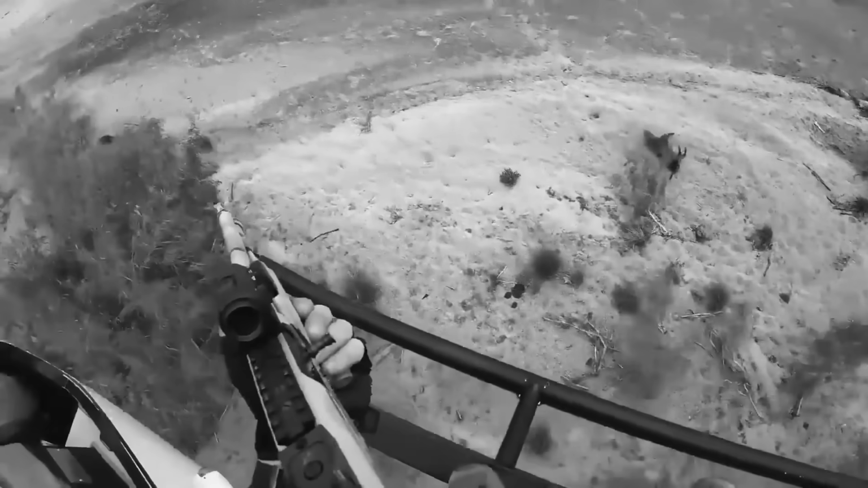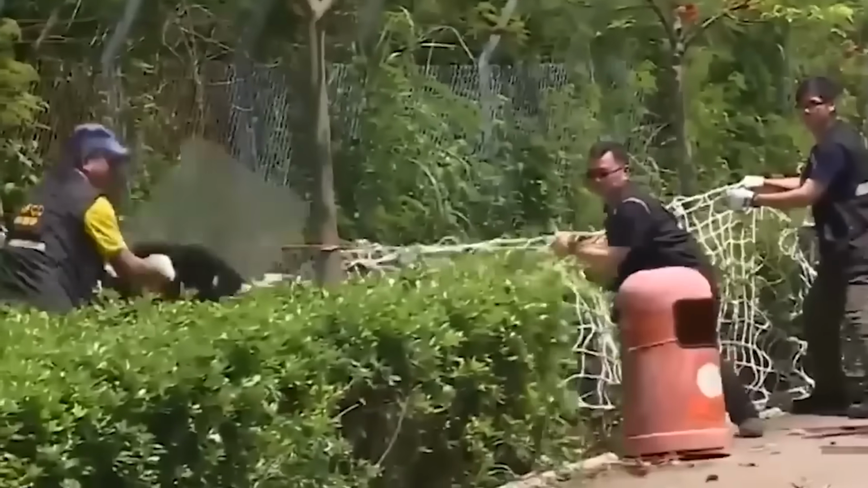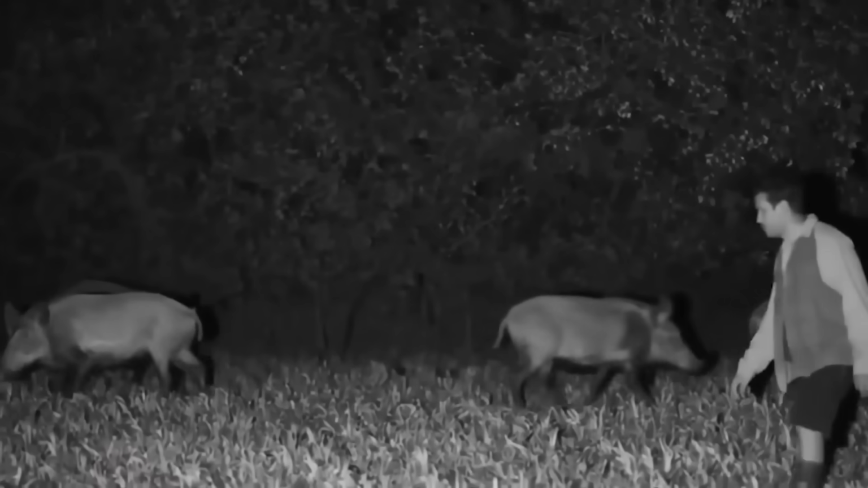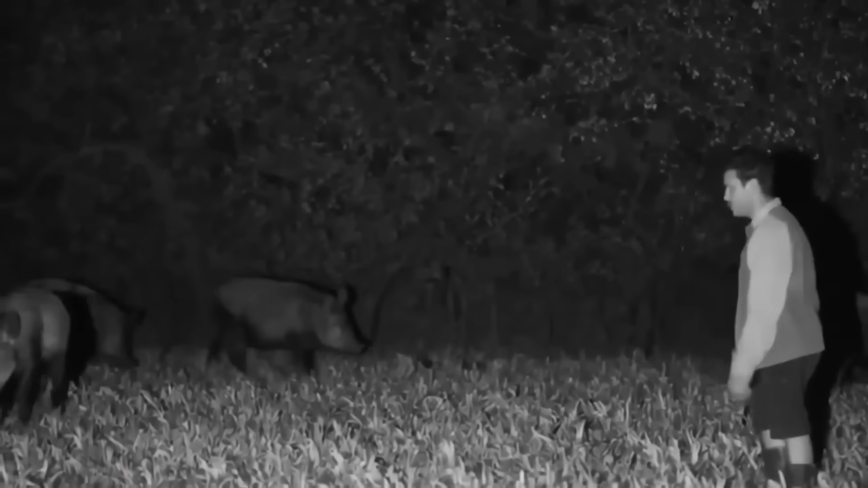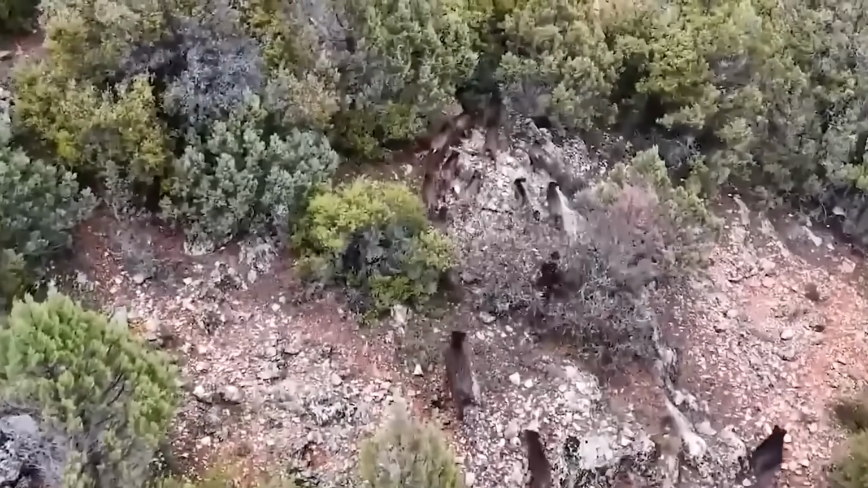That's the flaw. Every method was temporary. The removals were real, but the population curve never bent because the biology of the invader was simply faster than the reach of the human response. Ranchers weren't losing individual battles. They were losing the map.